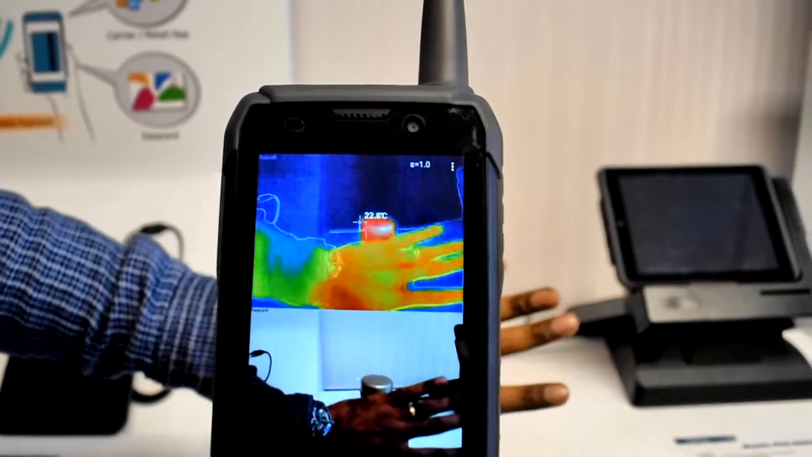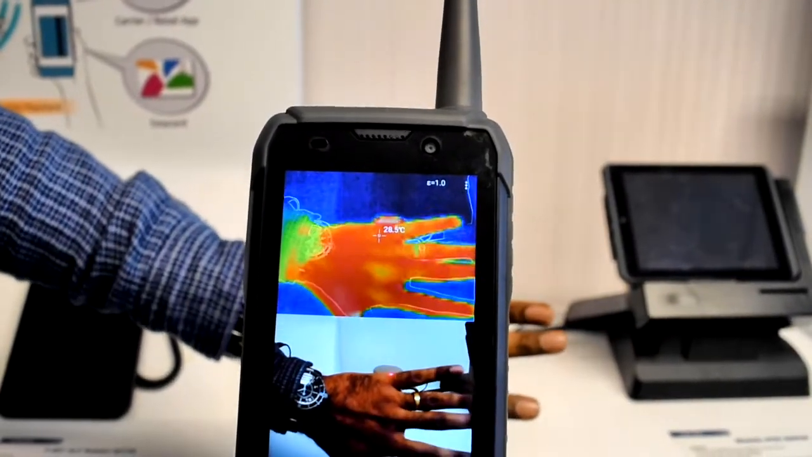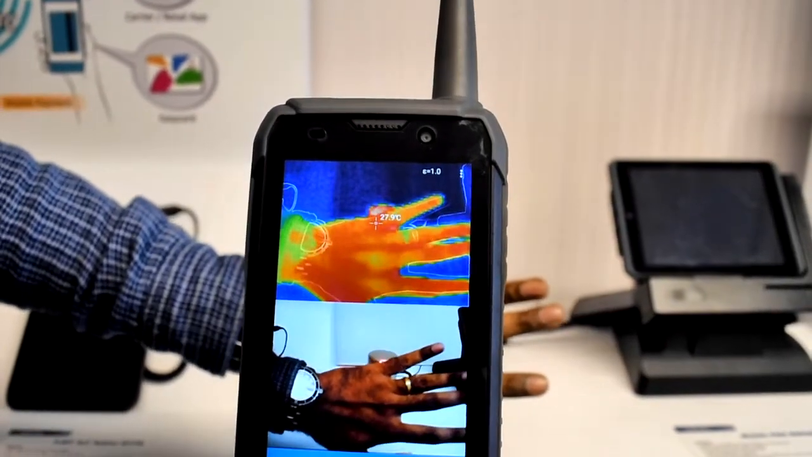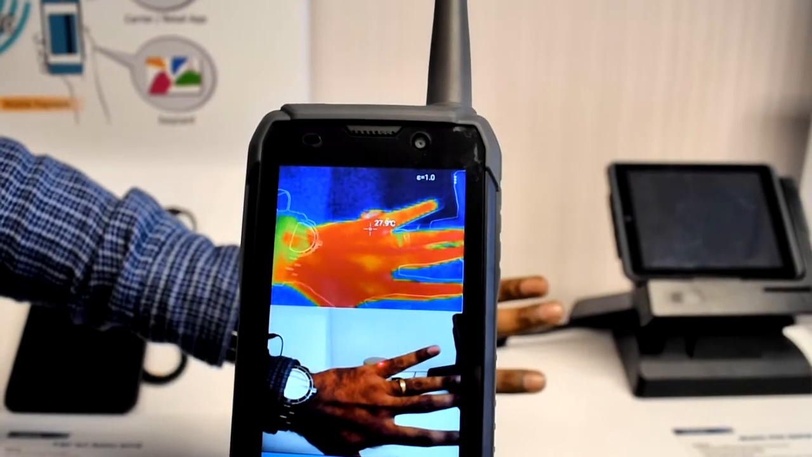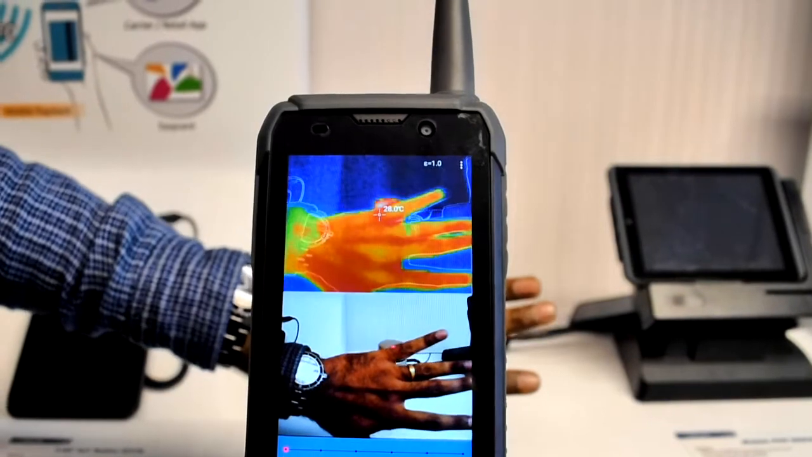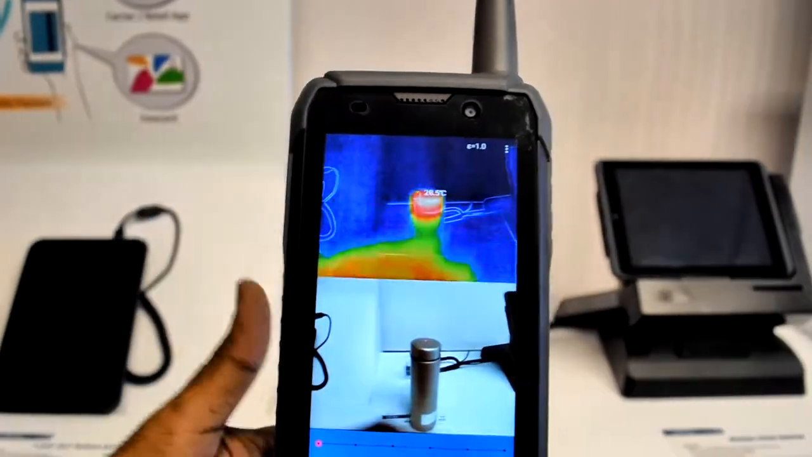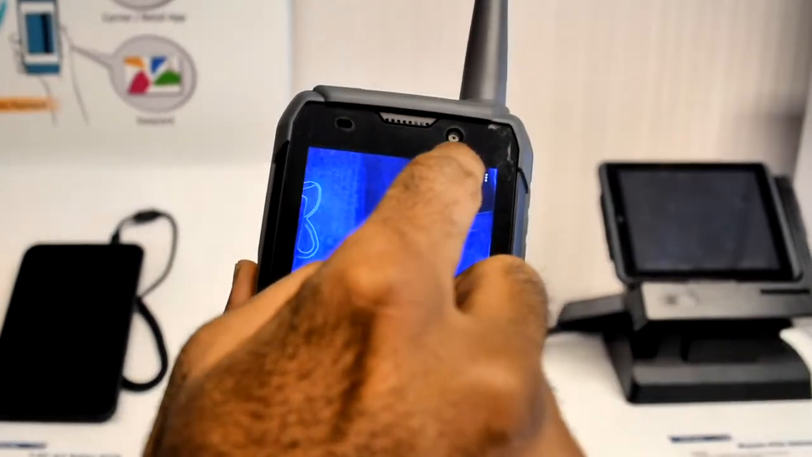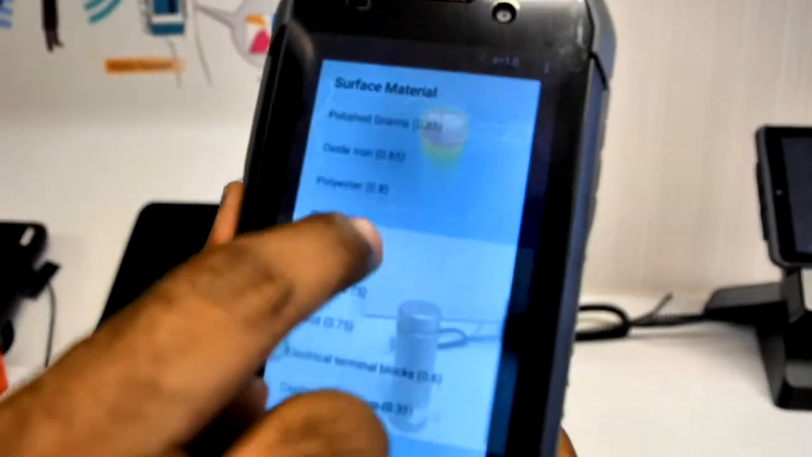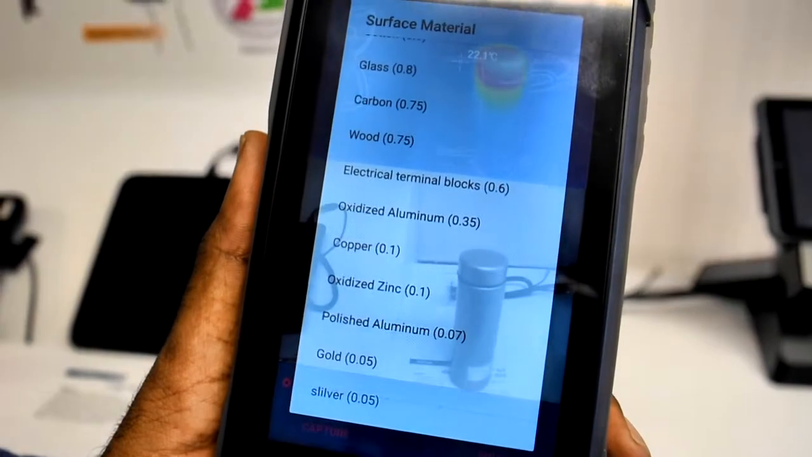I'm going to use my G60 to view my hand. I'm wearing a ring on it. As you can see, my ring looks much colder than my hand. However, my hand and ring are the same temperature. So what does that mean? My hand and my ring radiate different amounts of infrared energy. So it is very important to set the emissivity to get the accurate temperature. The G60 has the capability to do these settings.